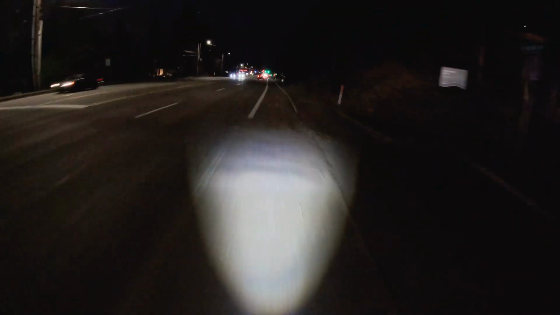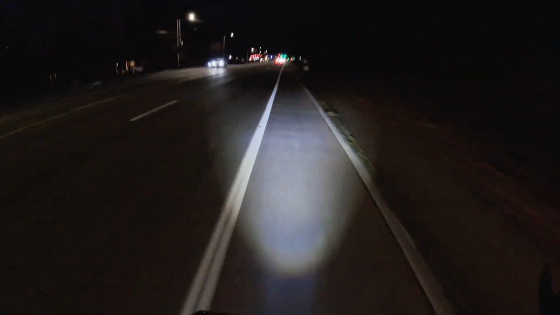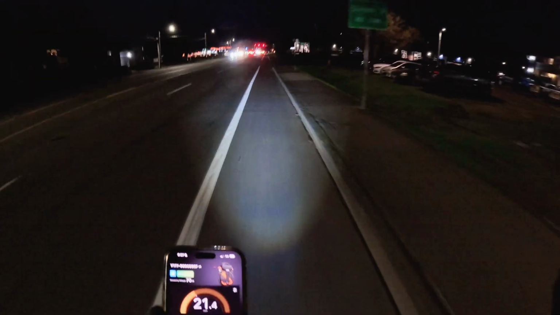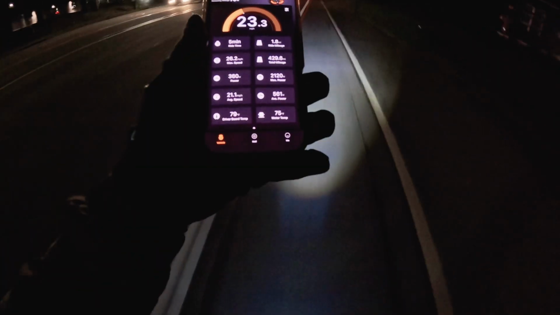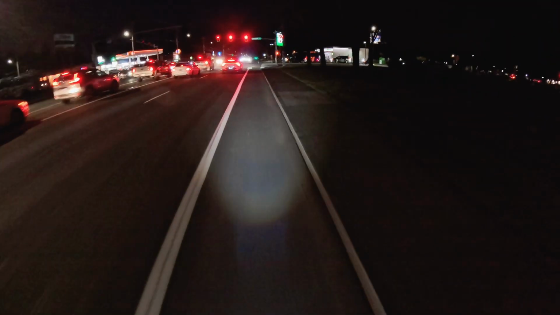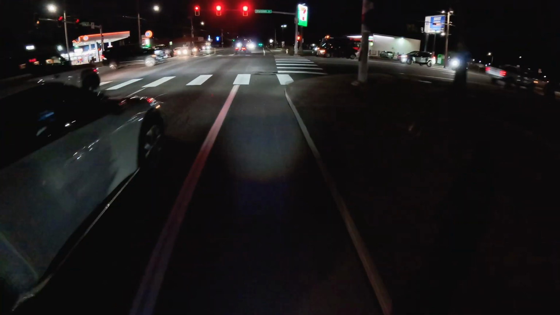It's a little bit cold, but it's not too bad, honestly. I think it's in the 30s, but I have like 96% battery. I should be good to spend a nice little hour out here riding around. I was just checking out my app here: 429.6 total miles. So yeah, maybe we'll talk a little bit about that.